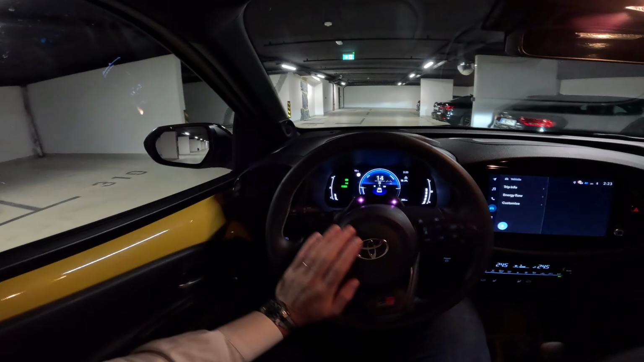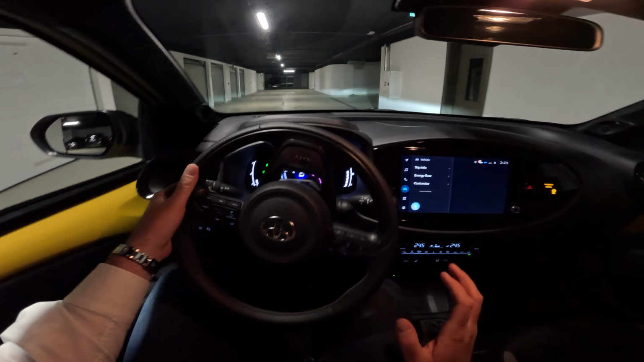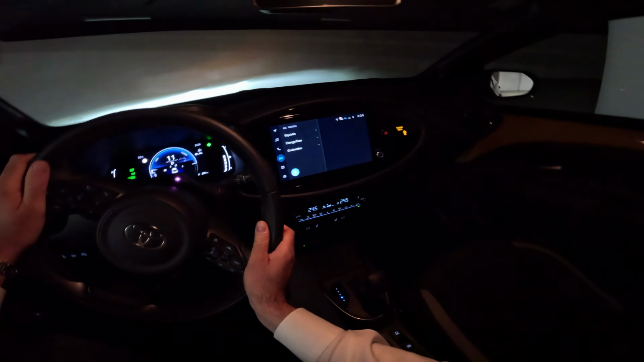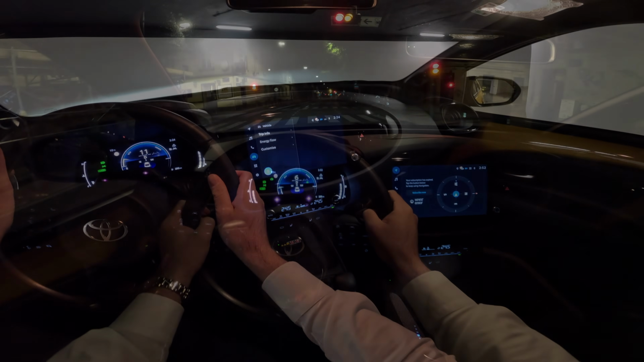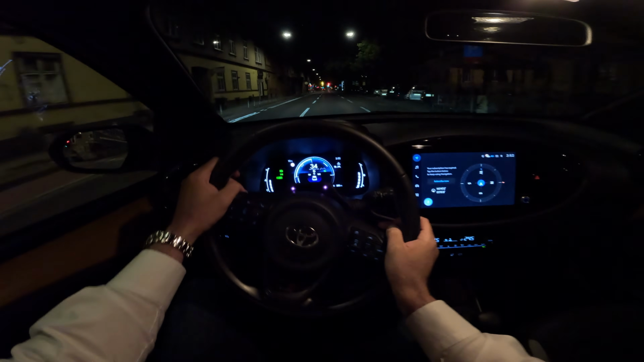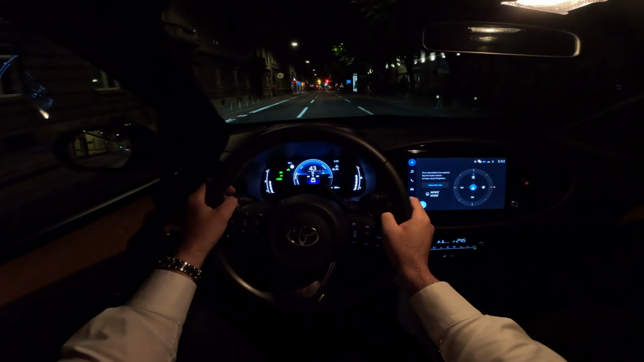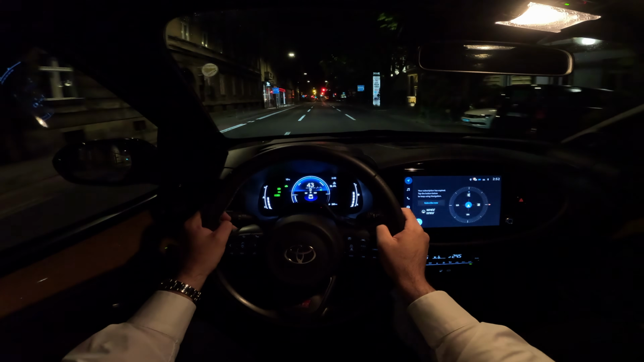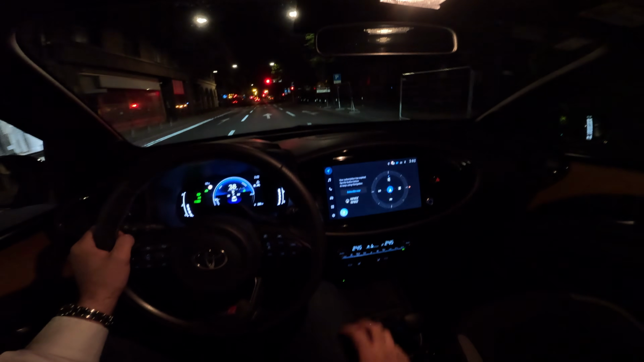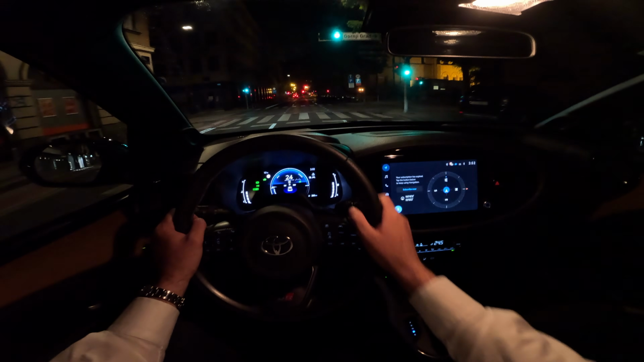And in today's video we are driving through the city, so you will see just how nice and relaxing the drive in this car is. Alright, and we are now in the city. The layout here in front of us, the 7-inch digital cockpit, improvement compared to the 4.3-inch one on the predecessor, and the main touchscreen with nice integration here into the dashboard itself. Again, very cool design in my opinion.